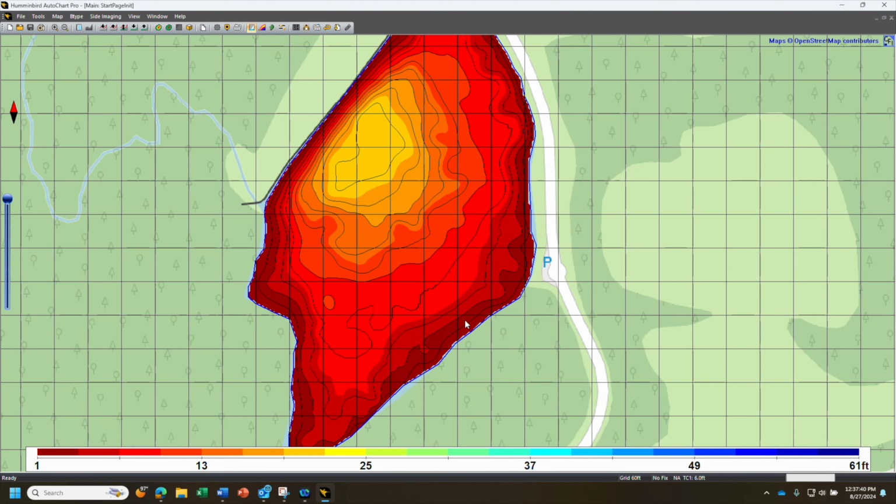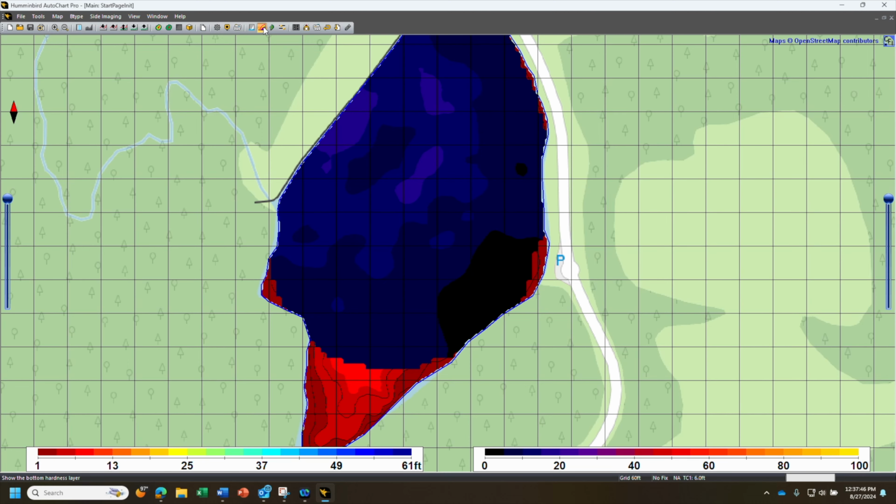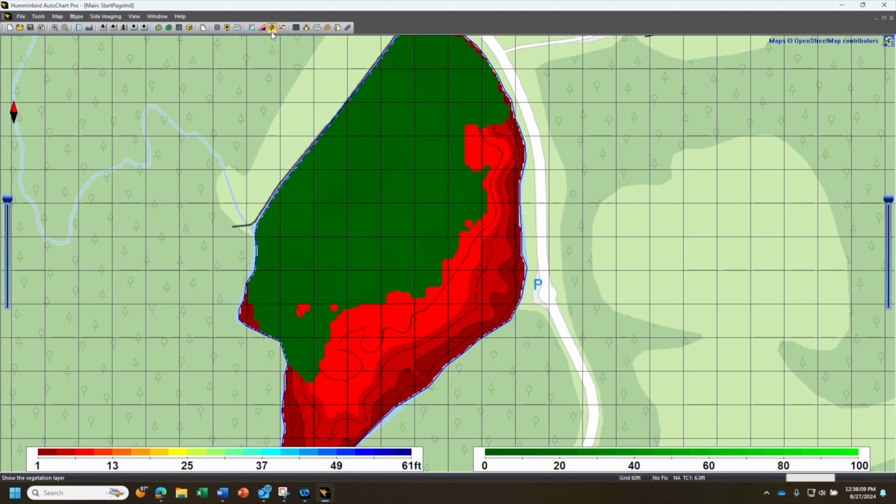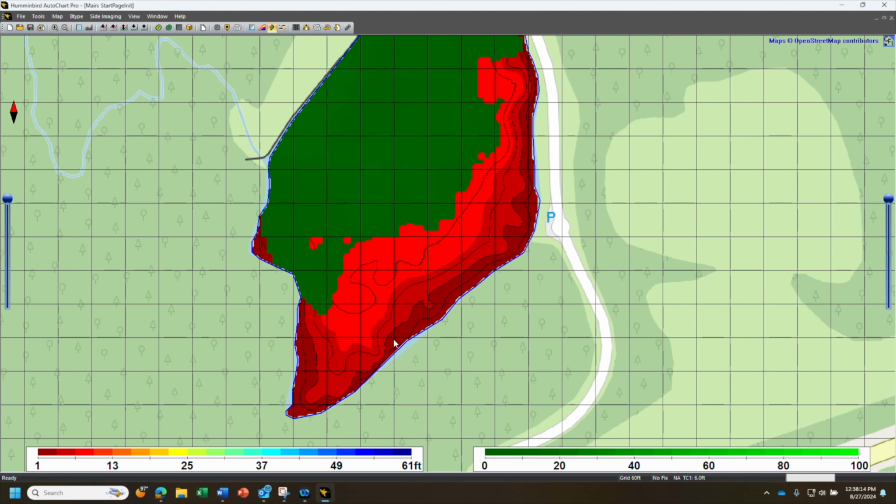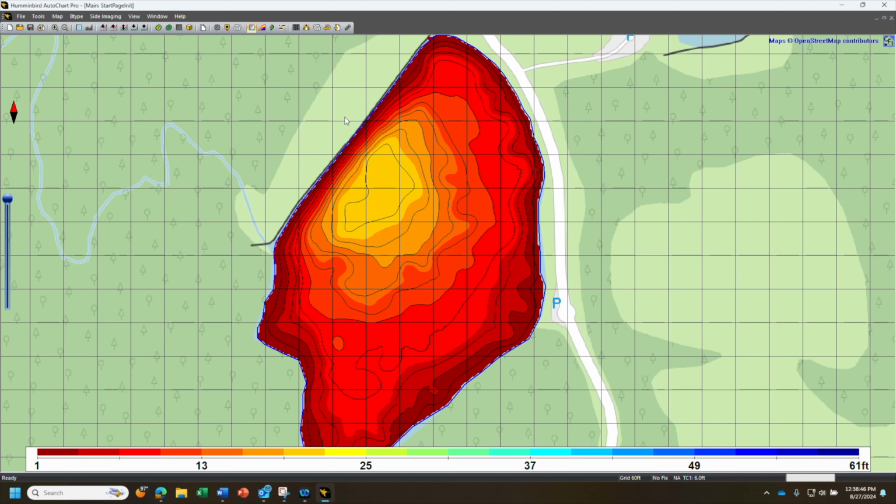And if you are happy with it, you could mess with a couple other settings here. You could show the bottom hardness, and you could show vegetation as well up at the top. Some of these points are a little inaccurate since we had to add some data points ourselves, but that'll show you vegetation to better view this lake here.